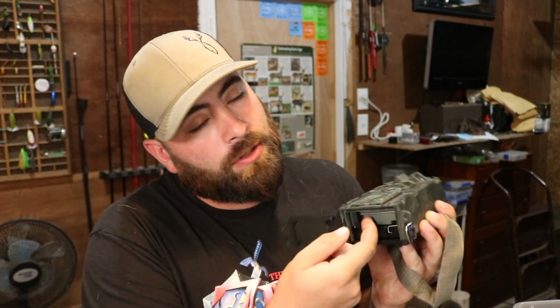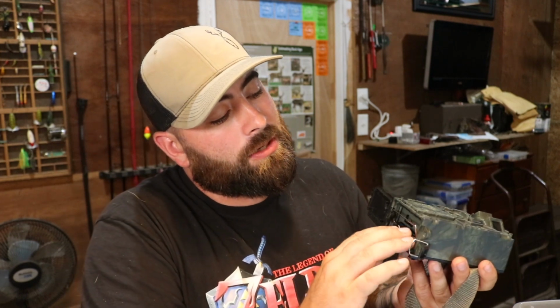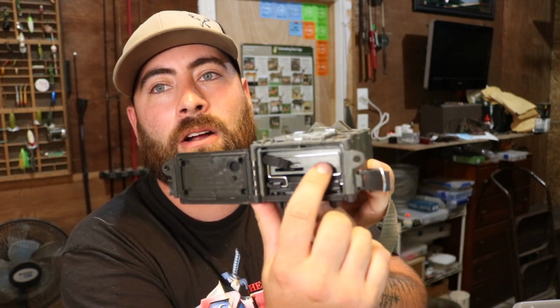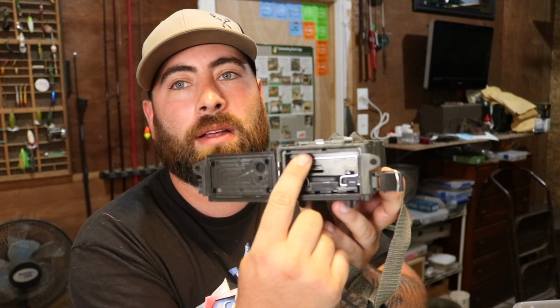The other thing that I really did not like about this camera is it's like a bottom eject battery cartridge, which takes 8 batteries, so that's not too bad. But the problem is your on-off switch is right next to that cartridge, and your SD card is right under this piece of Velcro that I kept catching when I was ejecting it, and it would drop the batteries out. That does not speak for the quality of the photos or the video.